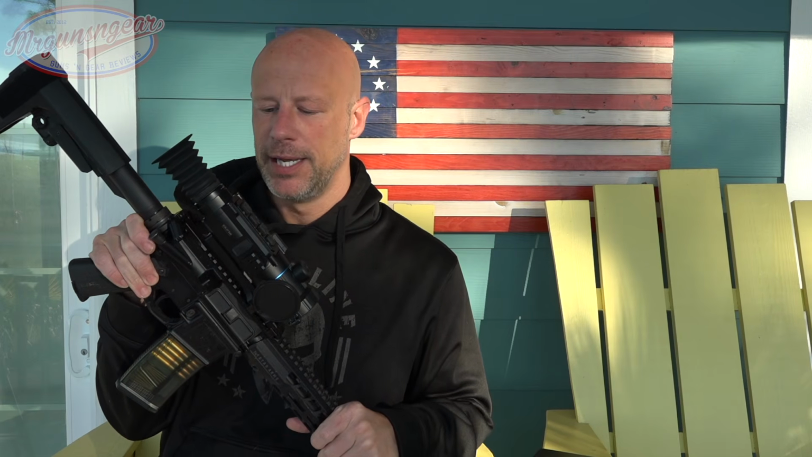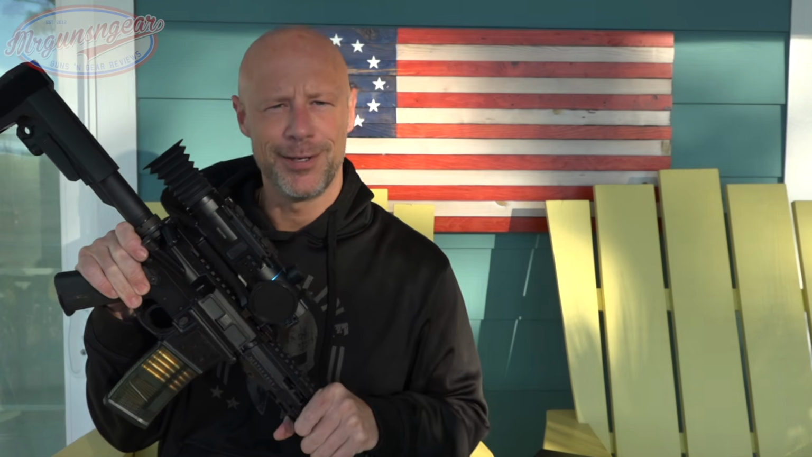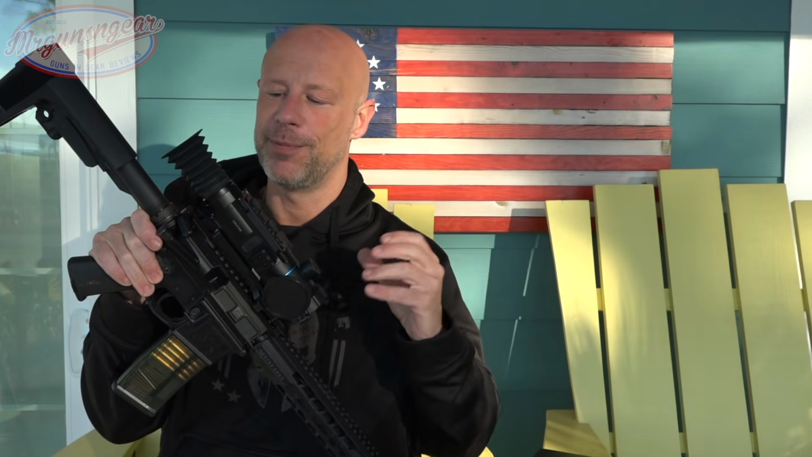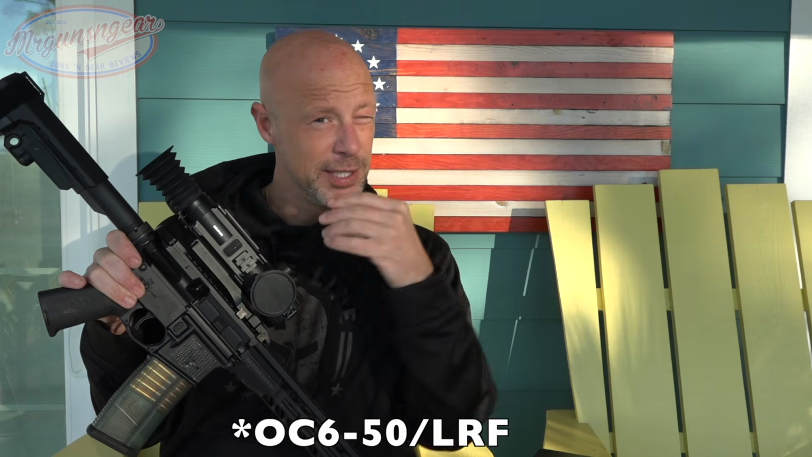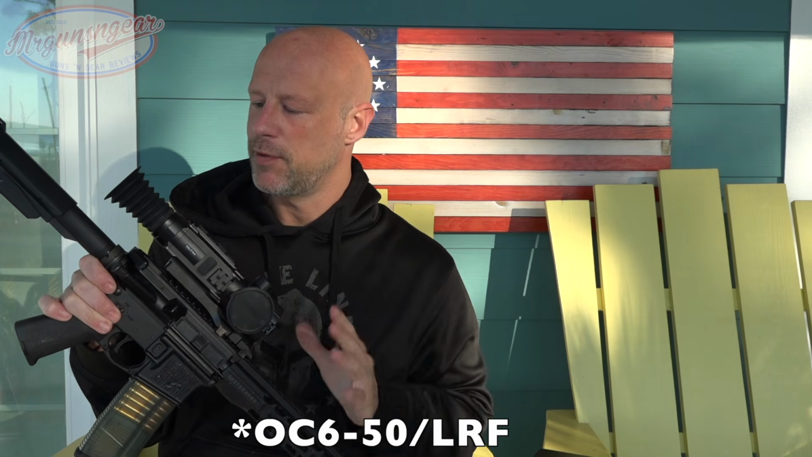Well, it is a thermal optic. It can also work as a thermal monocular if you want to use it in that role. And actually, almost all of the reviews I've seen online have been in the monocular role. We're going to talk about it in the thermal optic role here, mostly on the channel. And basically, there are a few different SKUs of the Ocelot 640. So I will roll in here on the screen on the bottom the specific one that we have here.